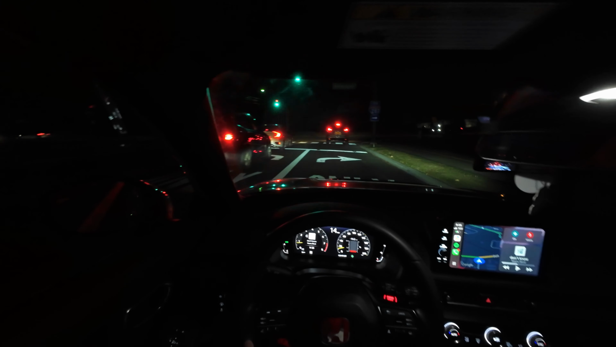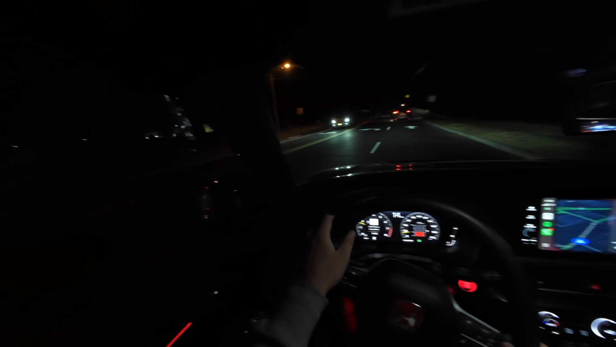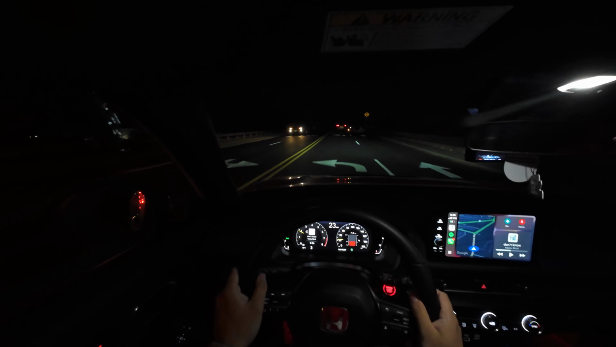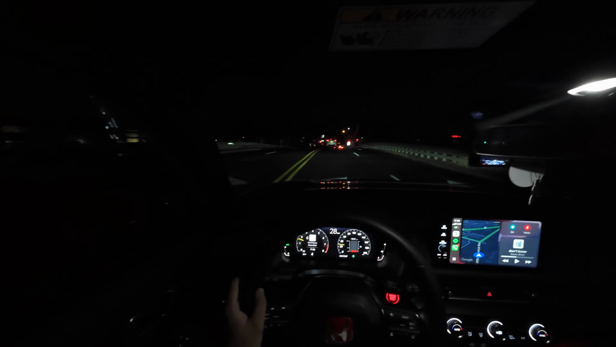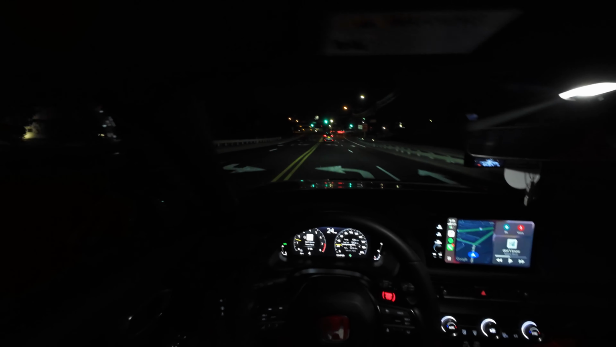There are a couple things here and there that could be better, but other than that, I really like the way this car drives, how comfortable the suspension is in comfort mode. I really don't have any complaints, and the gas mileage is really good too. I'm at 25 miles a gallon on this tank.